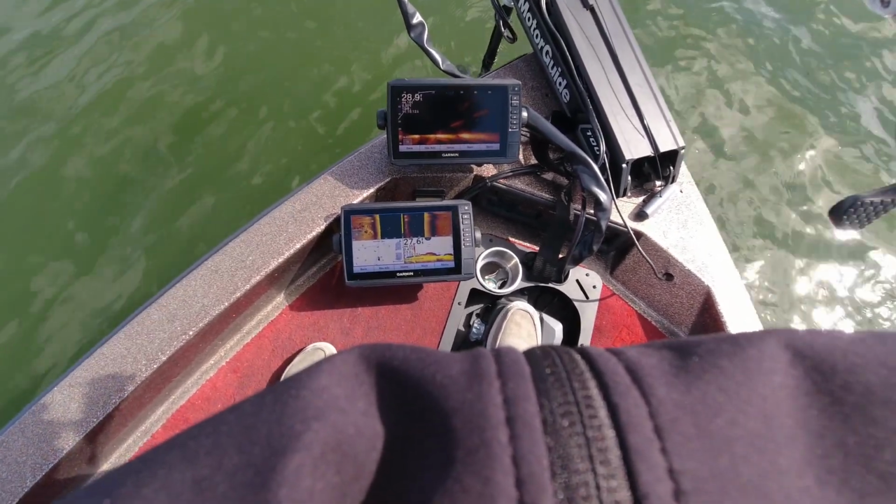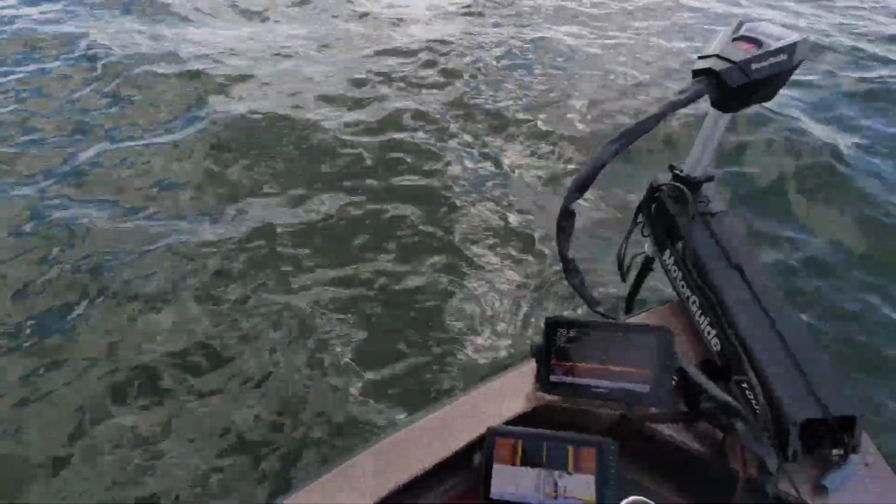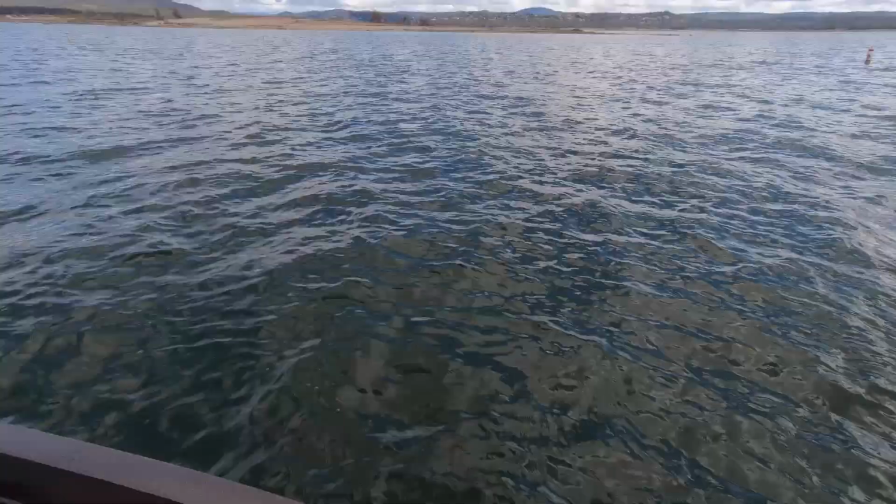He actually, oh, there he is. Go back. There he is. Another one. Thank you, Livescope. Doesn't feel big at all. It was just like a little guy.